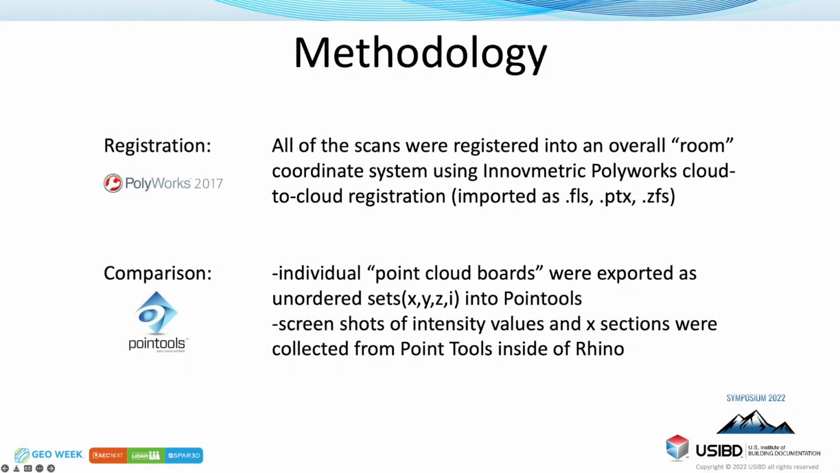Okay, quick word on the methodology here. I registered all this data in Polyworks. The data came from the scanner software and was registered into Polyworks. The way I registered them was to eliminate the boards themselves as registration targets, so it's all a cloud-to-cloud fit of the room itself. Then the individual boards were exported out as unordered point sets, XYZ intensity, into point tools.